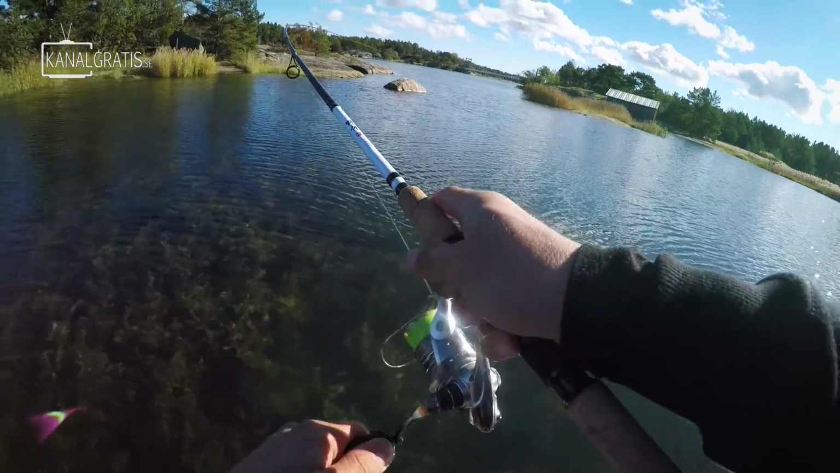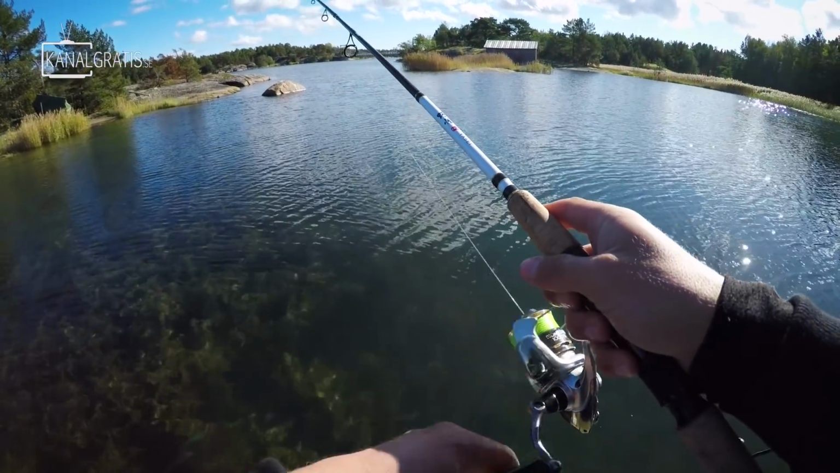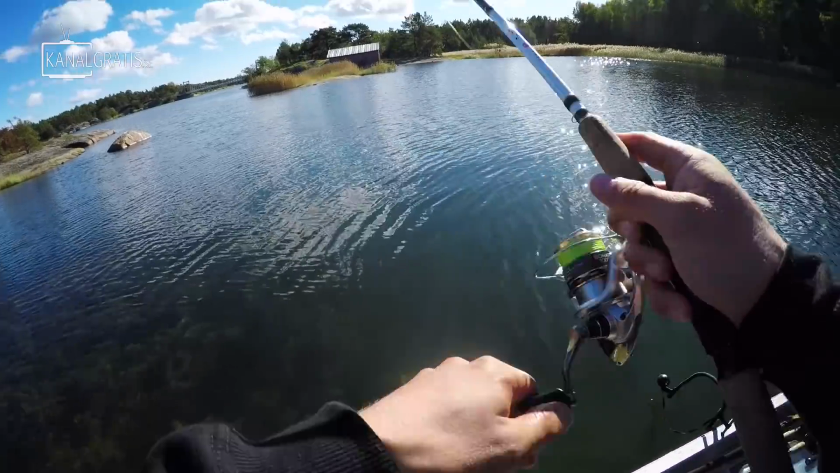Fish on again. Ah, came off. This crawfish seemed to be really good pike candy today.